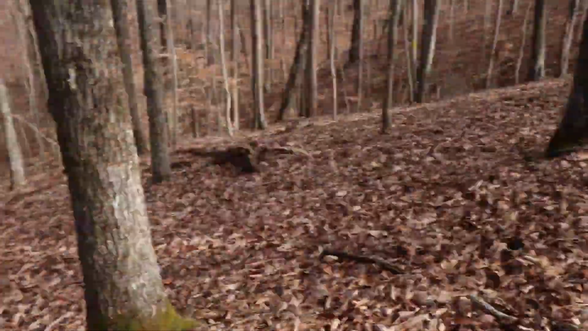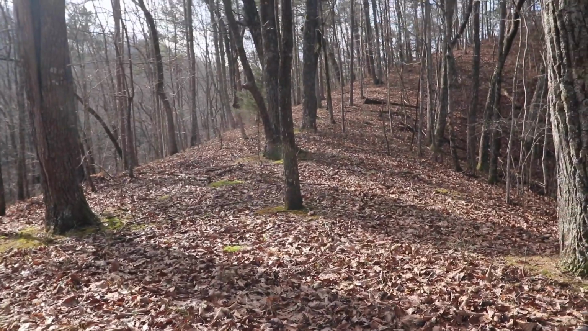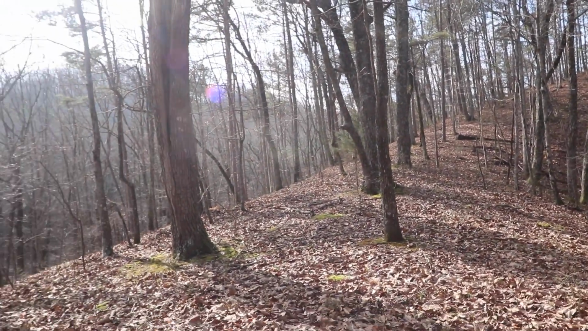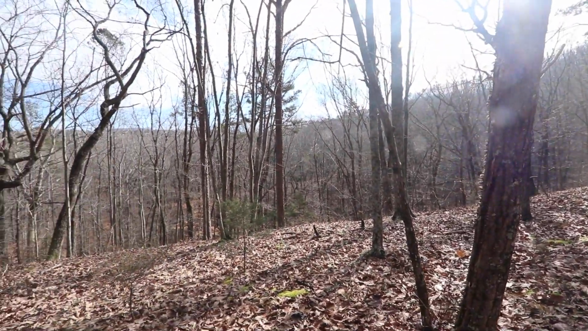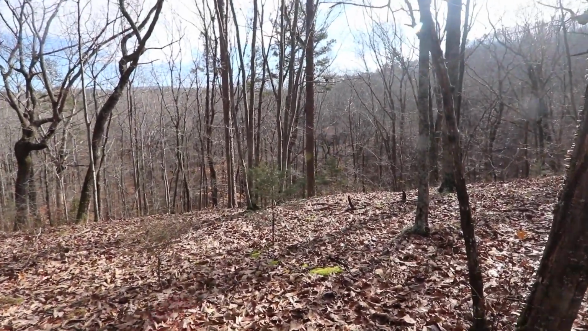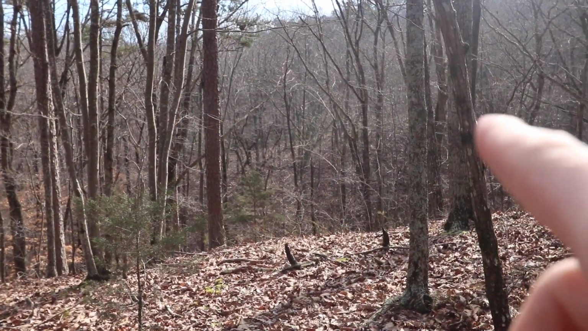Big trail right here. That's private. There's another ridge over there. I jumped a buck up there during the summer.